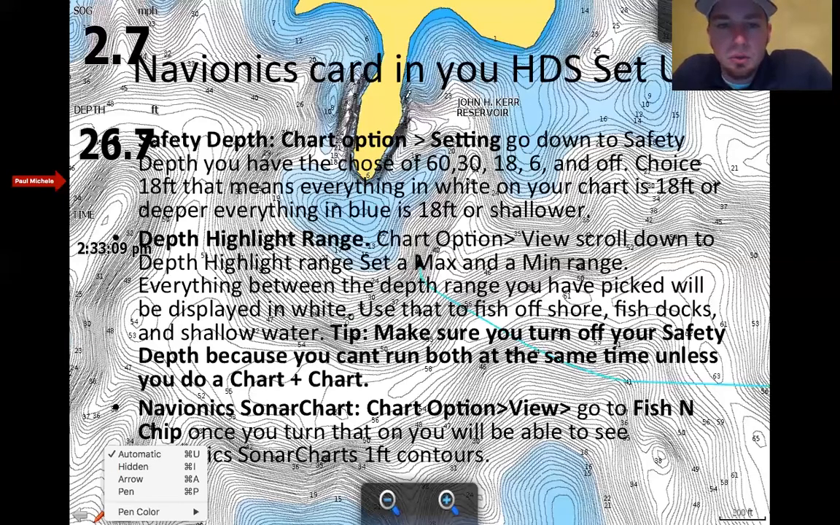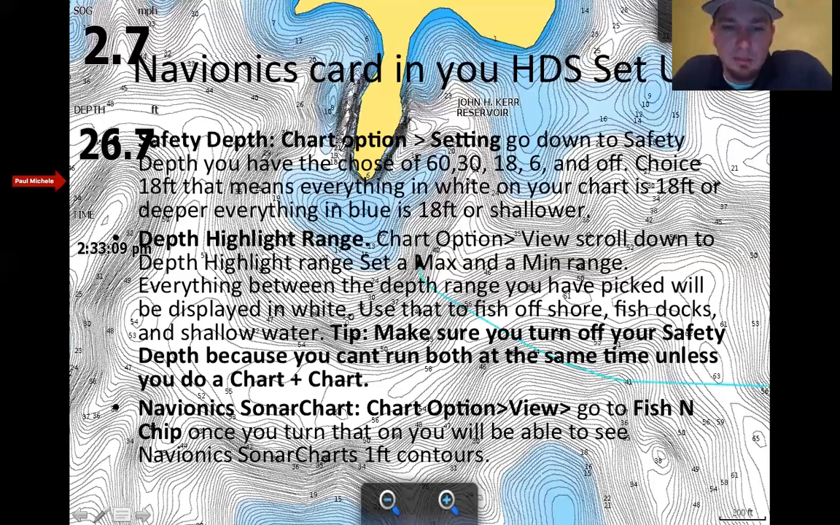This is kind of an unusual bank, a long point that comes out right here, but you can see the white, which I have a safety depth of 18 feet. You can see how it bumps up against that bank. That's ideal for a fish. And you can see in the blue, you got shallower water because it's 18 feet or less. And then you can see a point here, and how it cuts in right in here. So very, very ideal fishing location, and I've found it based on my safety depth.